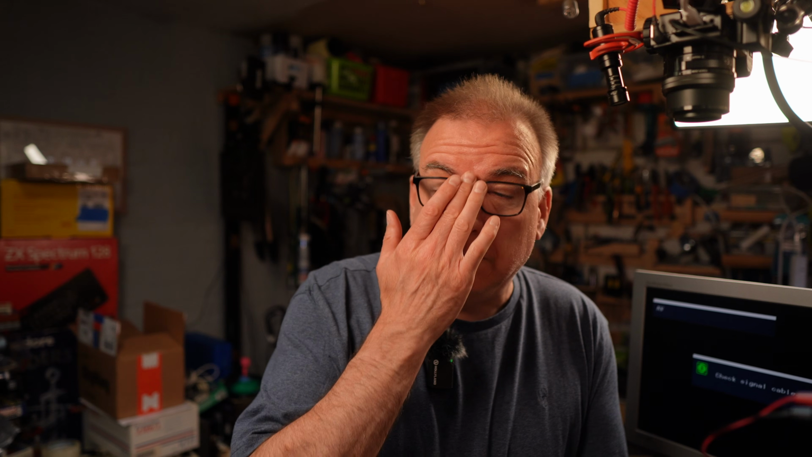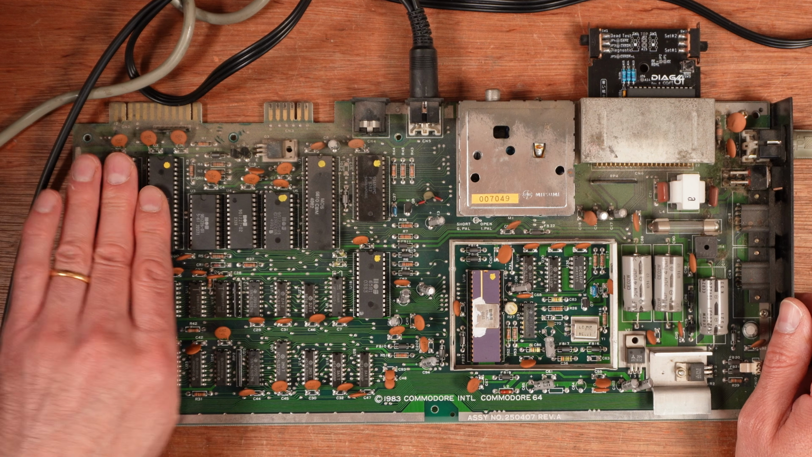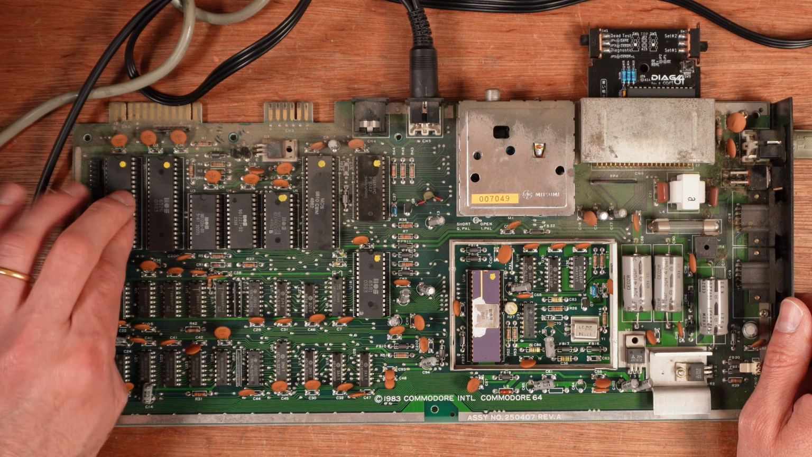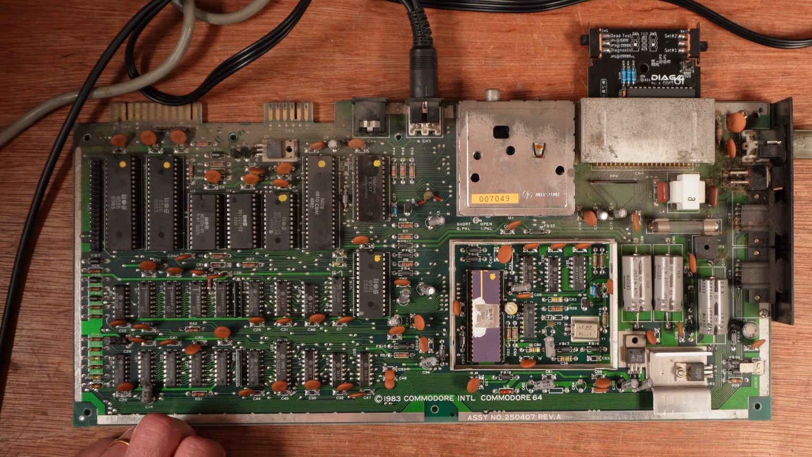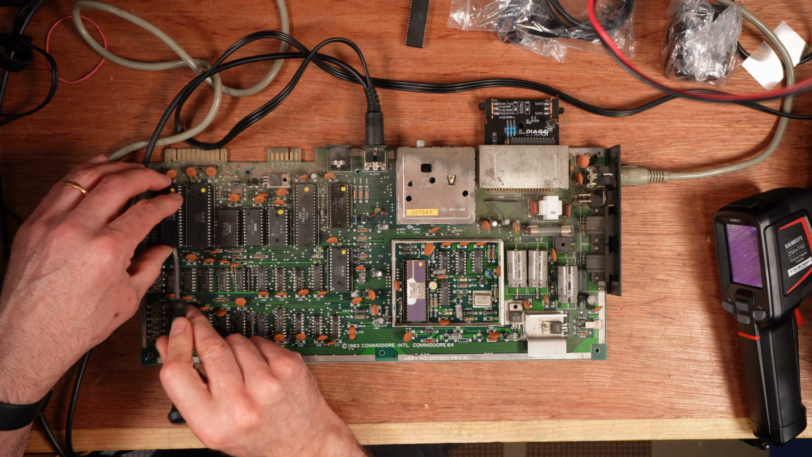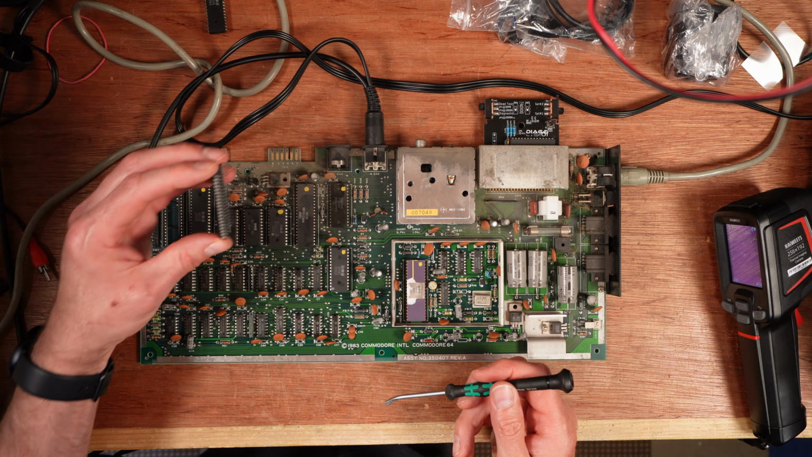That doesn't necessarily mean that the CIA is faulty. It's a reasonable assumption that if one is hotter than the other and they are both just sitting there doing nothing because they're not being accessed by the diagnostic cartridge, one of them, or the hot one, is faulty. So shall we try that? I have a spare one here.